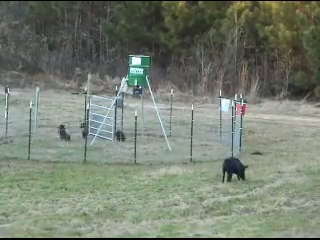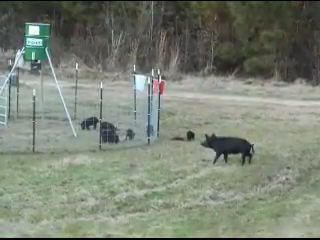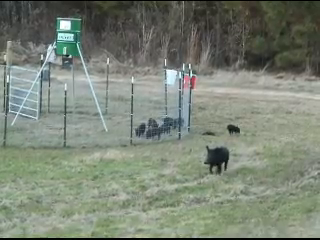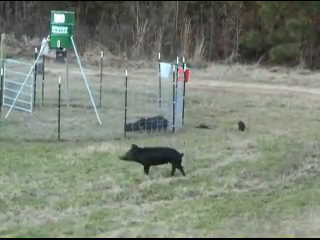The first example is a sow and 7 pigs. A traditional tripwire would have only captured these 6 pigs while leaving the sow and 1 pig outside the trap. This would have produced a 25% failure rate.